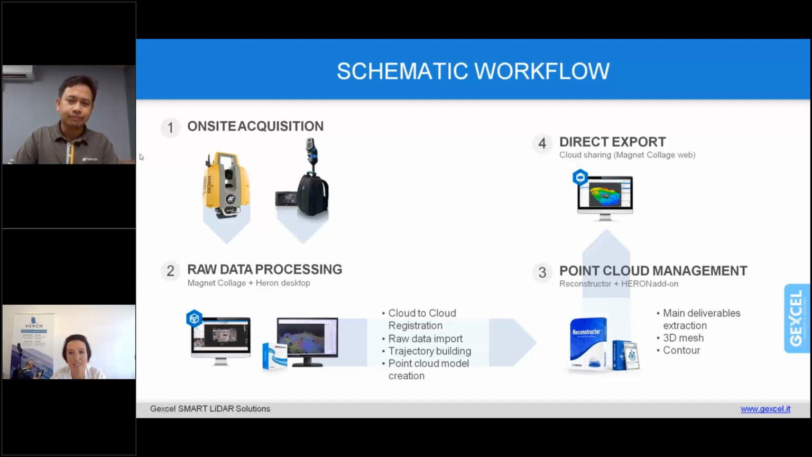Many thanks, Isaac, for this description of the workflow. And let me add that with the GLS and with HERON, you can work wherever you like, because the HERON software is on premise, so there's no need to upload the data to the cloud to run the processing of the data themselves. And as you know better than me, these procedures of uploading data always create a lot of trouble. So in this way, you are totally comfortable elaborating the data also on site.